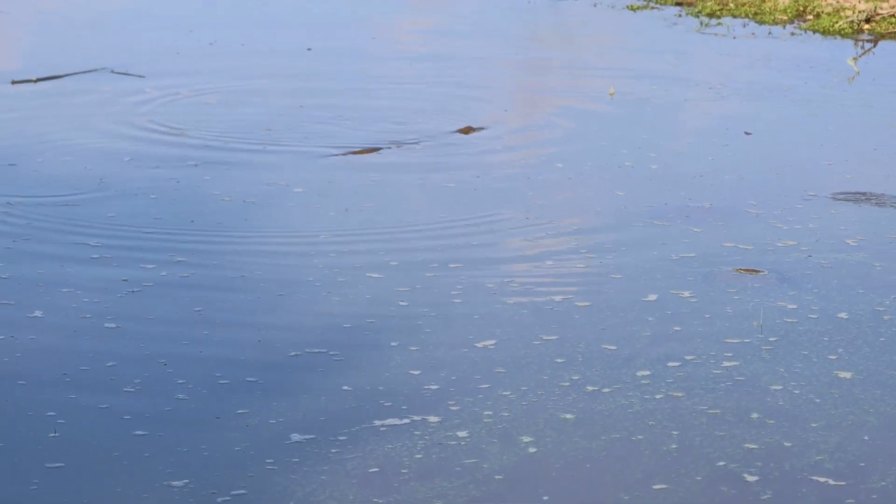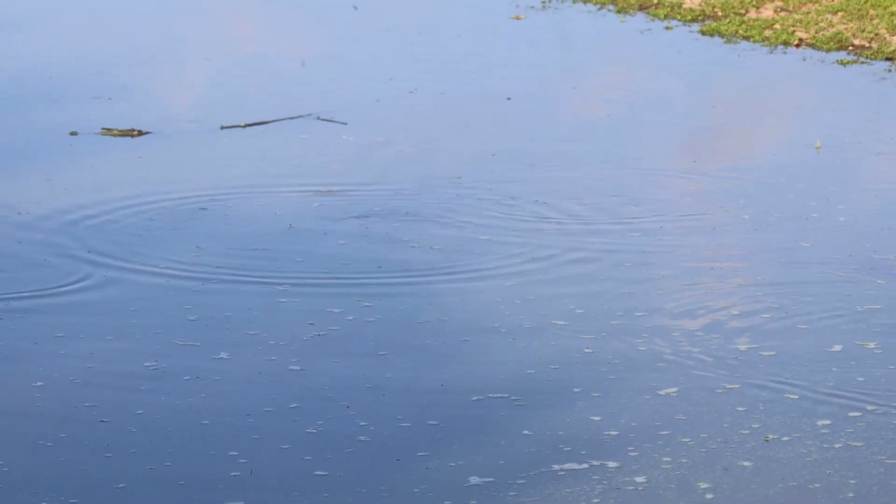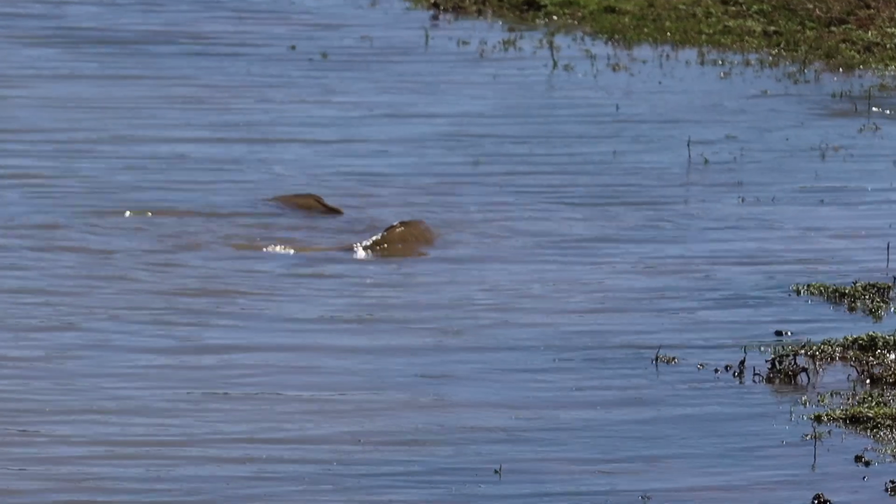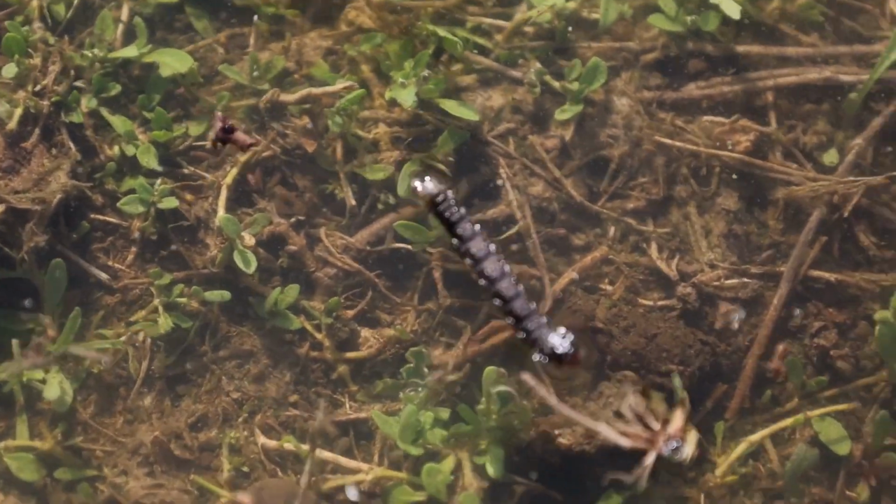They seem to hate having the fly drop right in front of their mouth, but about 6 inches in front seems to be okay. So that's what I'm trying to do, and at 20 yards it can be a bit of an ask. Then we make a small, wriggly, but important discovery.